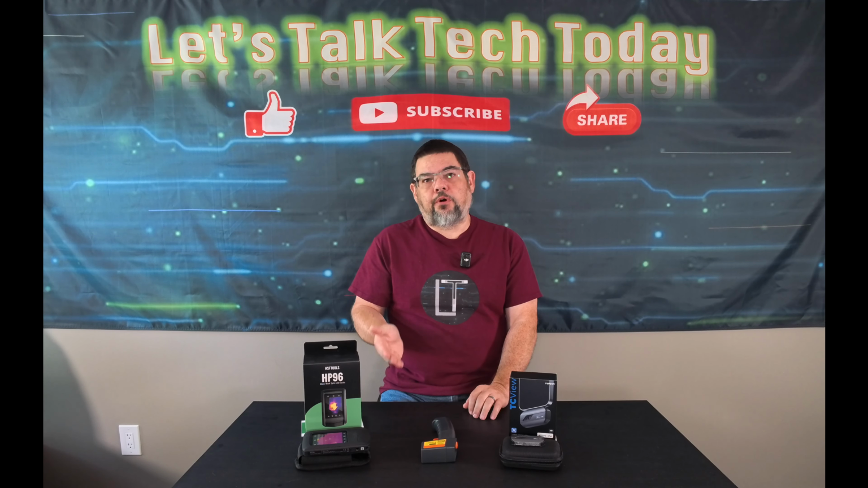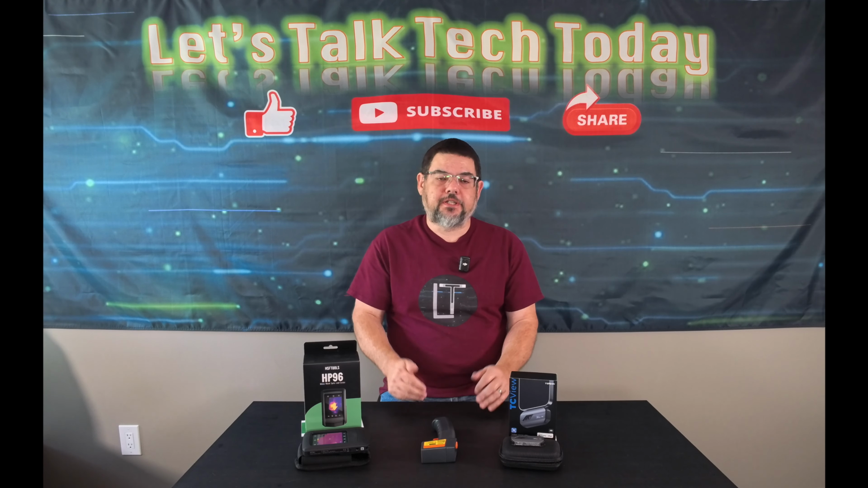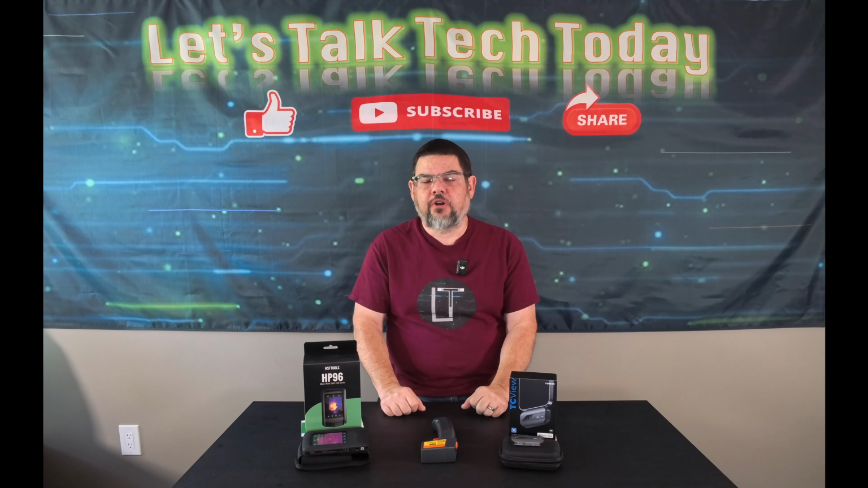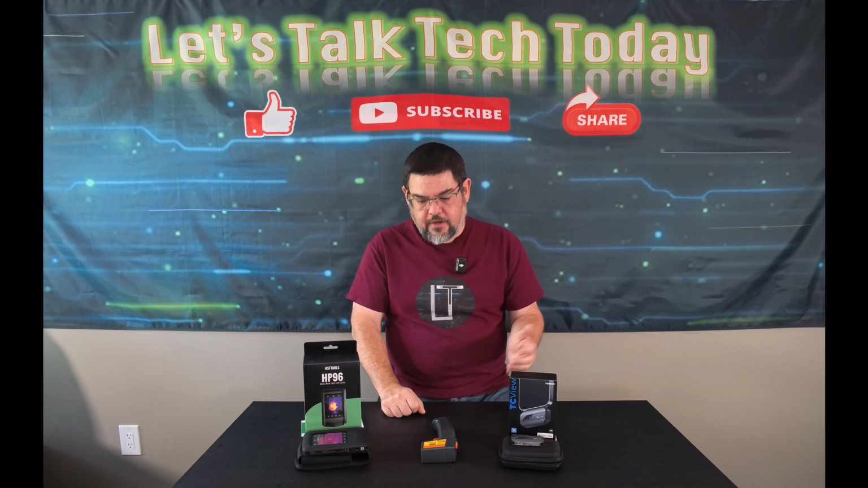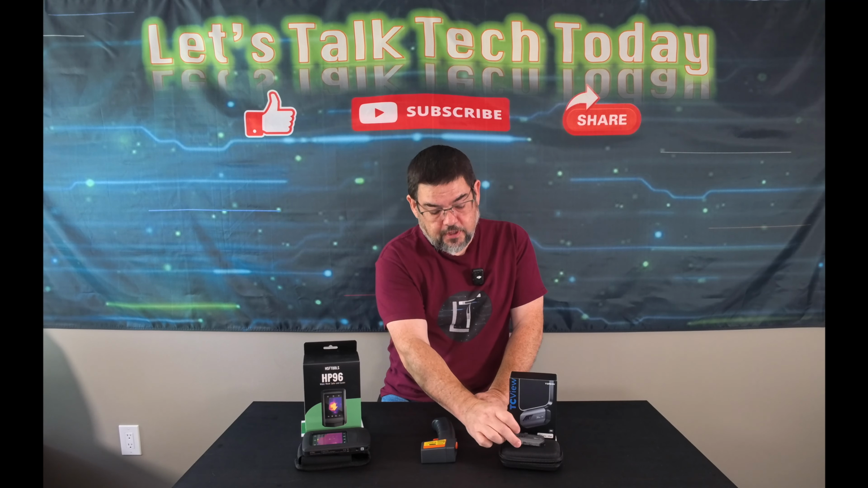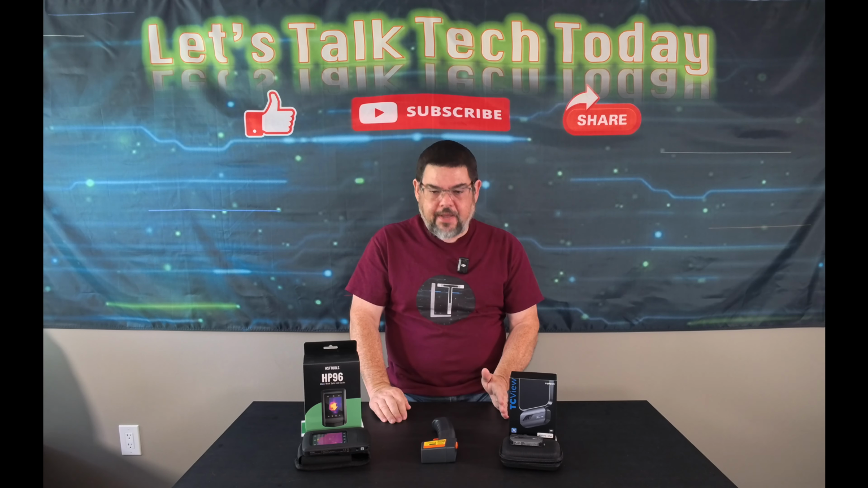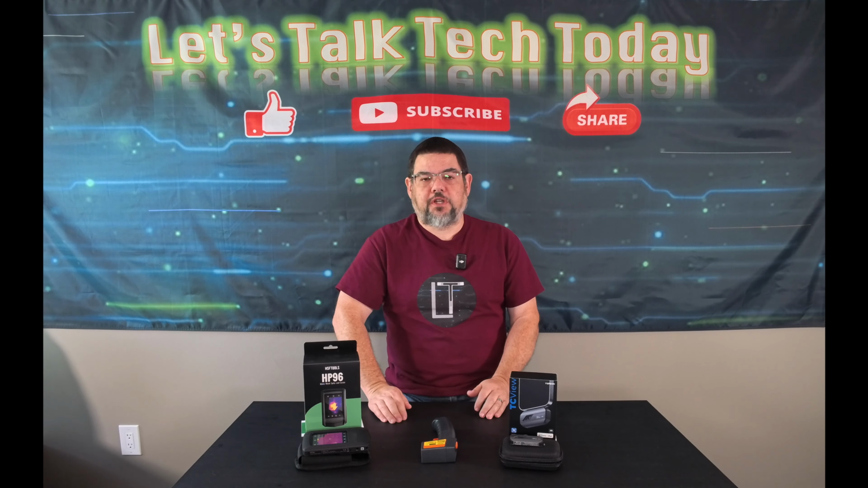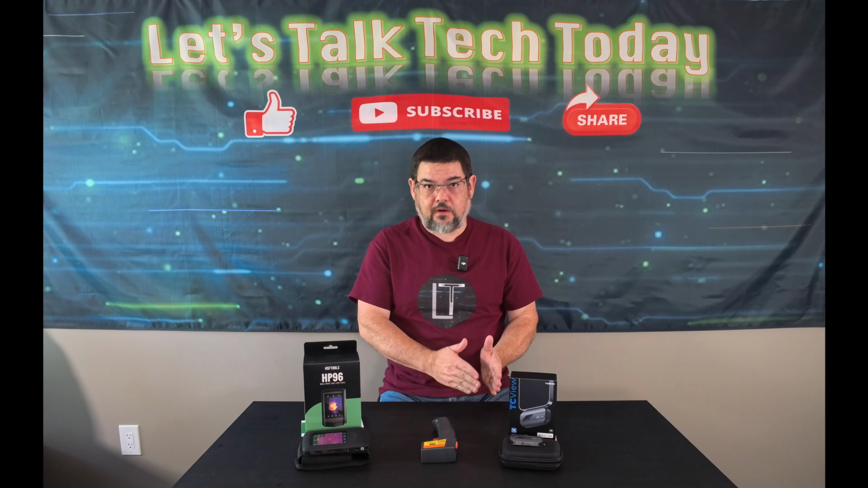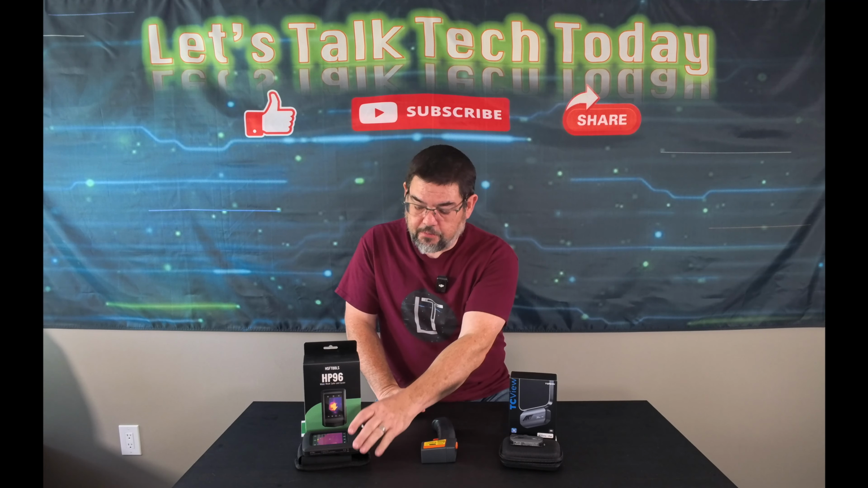And I know both FLIR and SEEK do make devices that come in somewhere between $300 and $500 for home use. I know SEEK does have one similar to this with the iPhone that it plugs into. They do say that it's compatible with an iPhone 15 series that has USB-C, but I couldn't see any way that they are actually orderable yet. So they may be something that is still in development.